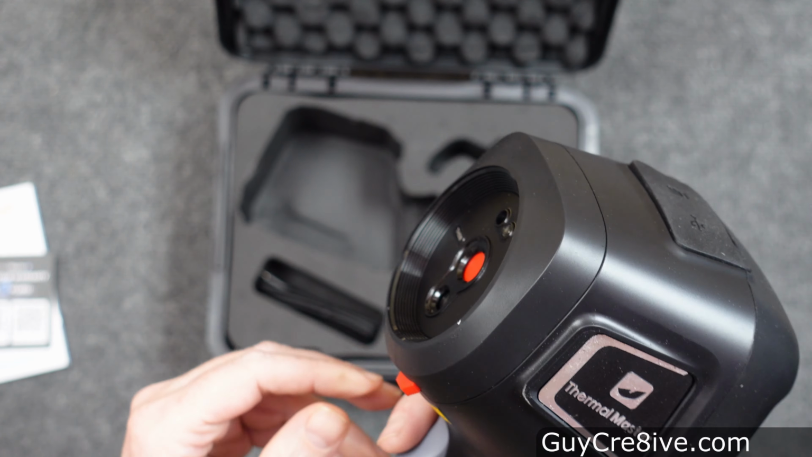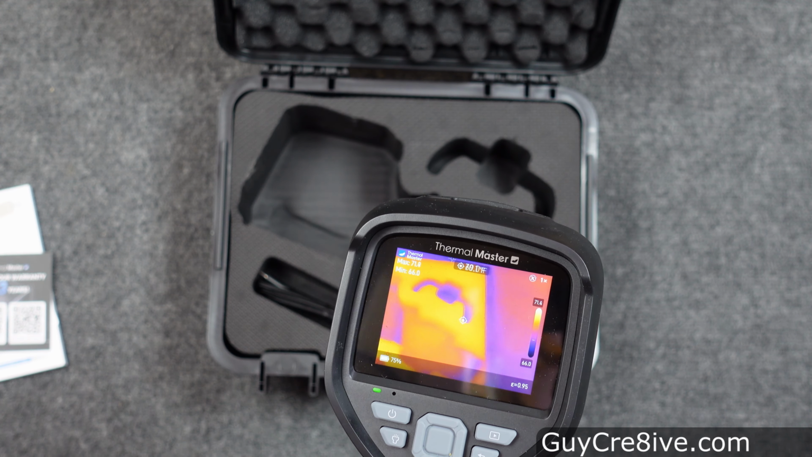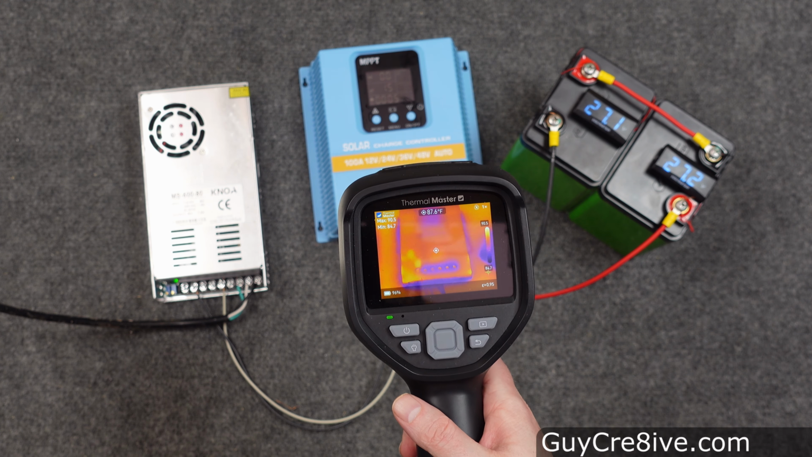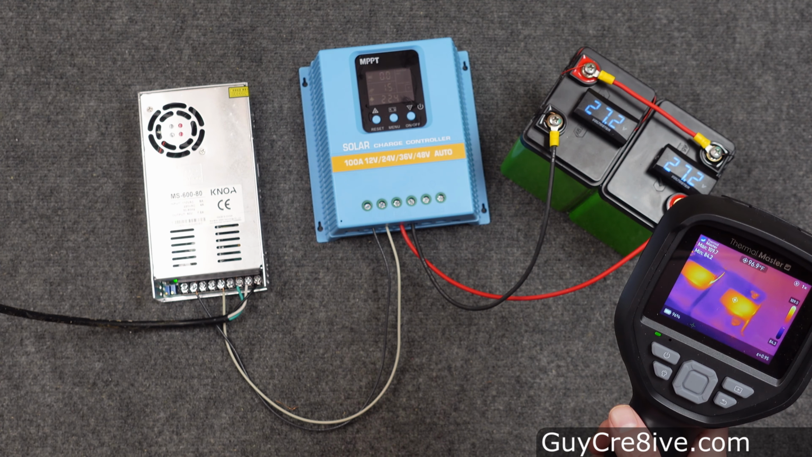Now I will flip the built-in lens cover over so I can start using the thermal camera, and it will show the temperature at the top of where the dot in the center of the screen is pointing. This tool has been really helpful so far, especially since I'm testing a lot of hardware because I'm starting to build solar power and battery bank systems.